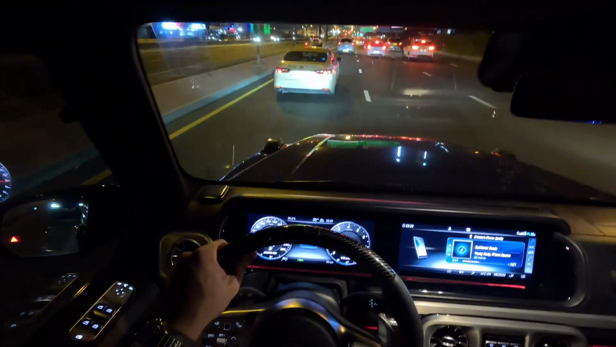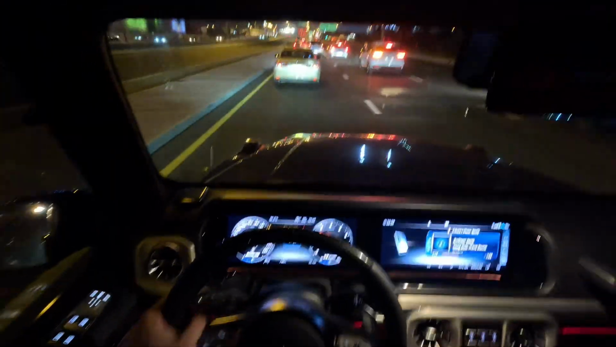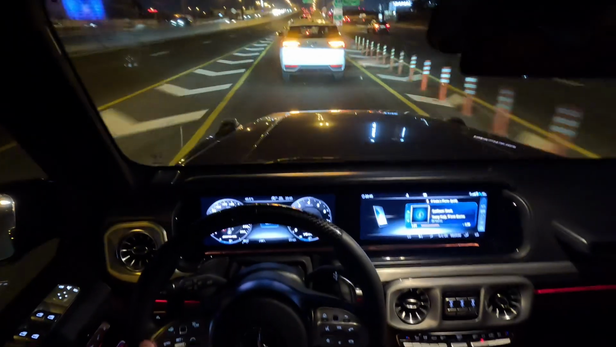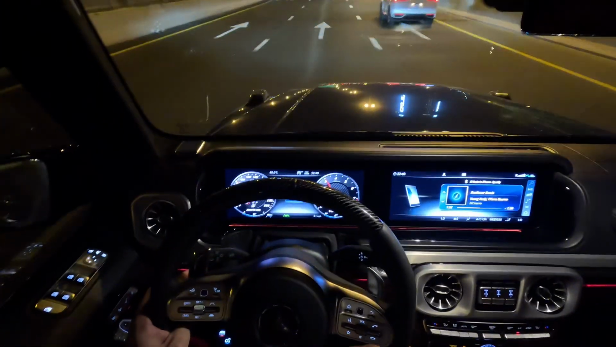I could imagine hopping into this G63 and then hopping straight into a McLaren on the ground. The drastic difference in ride height is definitely going to be felt, because we are up in this thing. Like, we have a mid-sized SUV right in front of us, and we are on top of him.